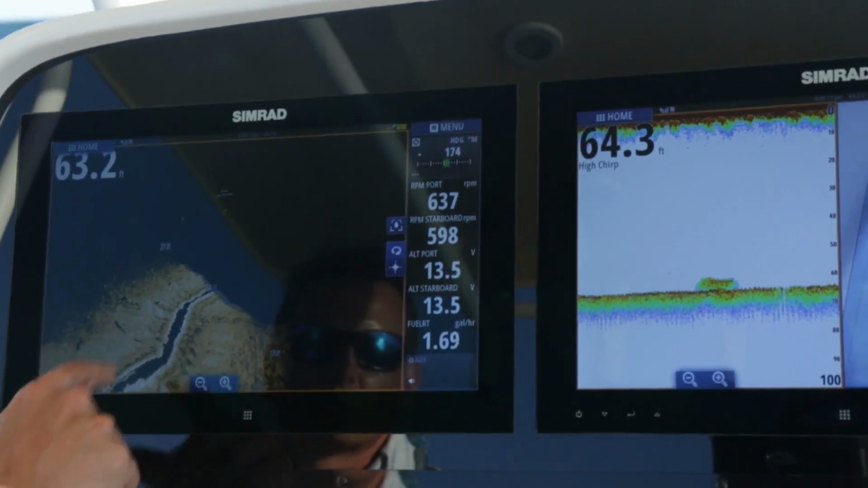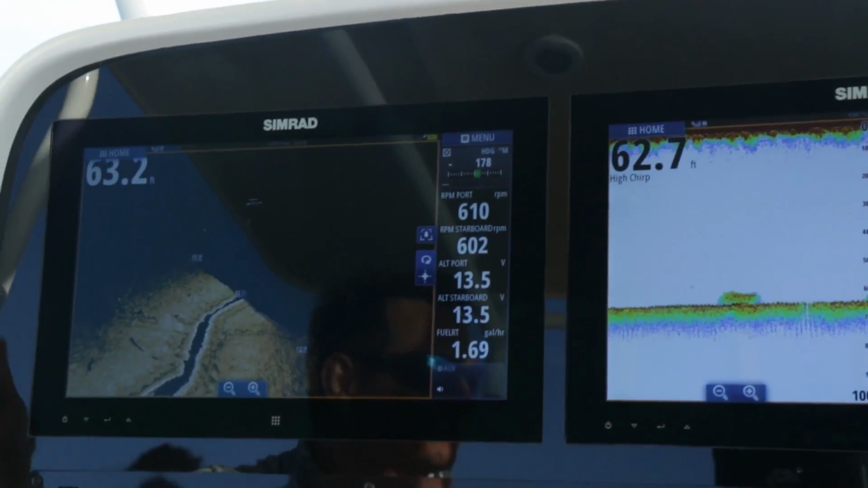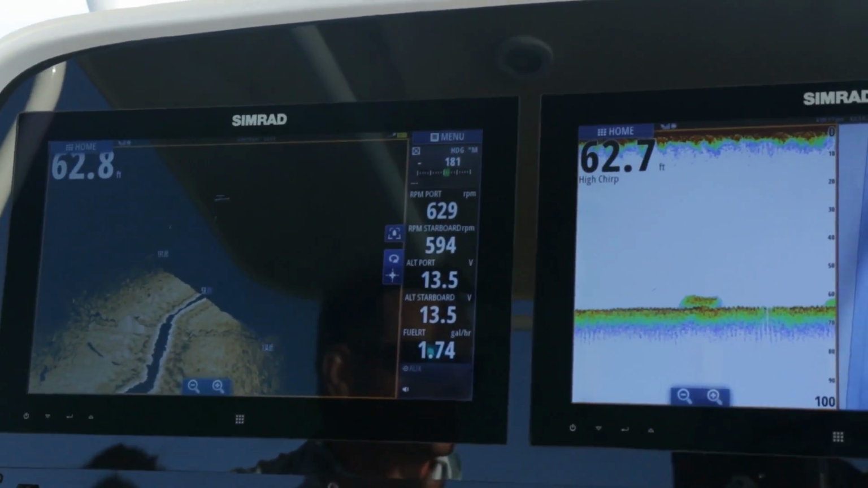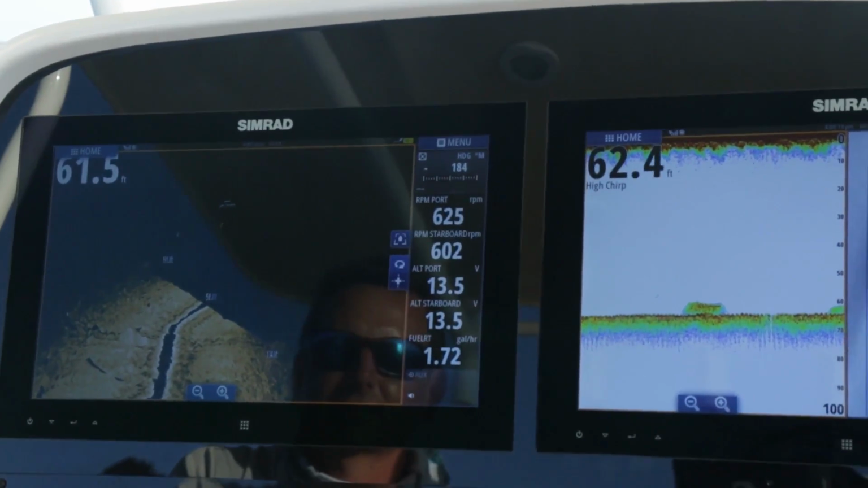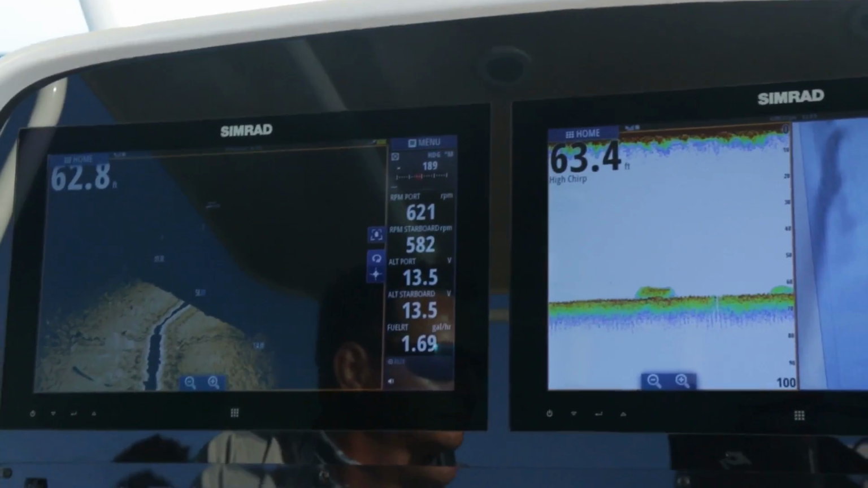This one allows you to know which direction that wreck is running, left and right. With this, it's a conical beam. You have no idea if that's the left, right, which direction it's running. This saves you so much time on the water when you're searching for the right fishing place.